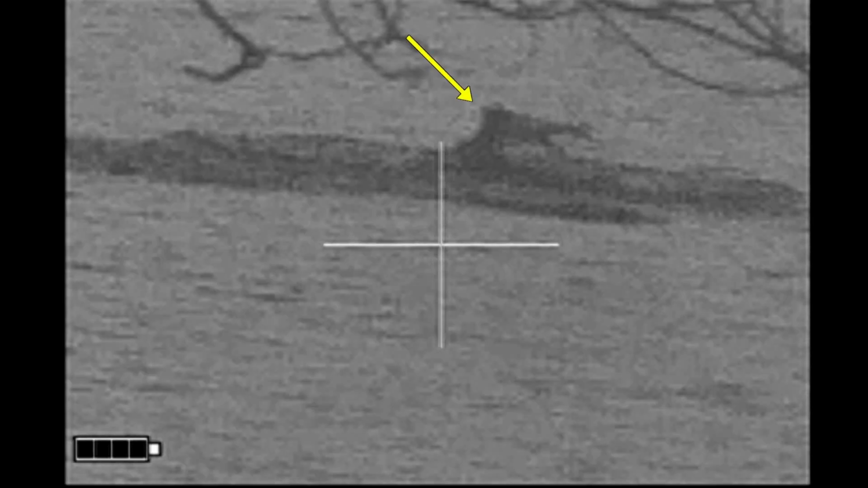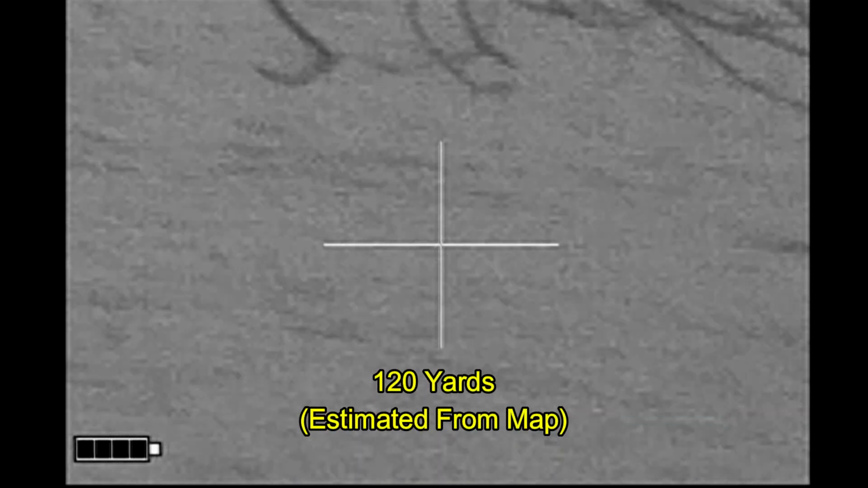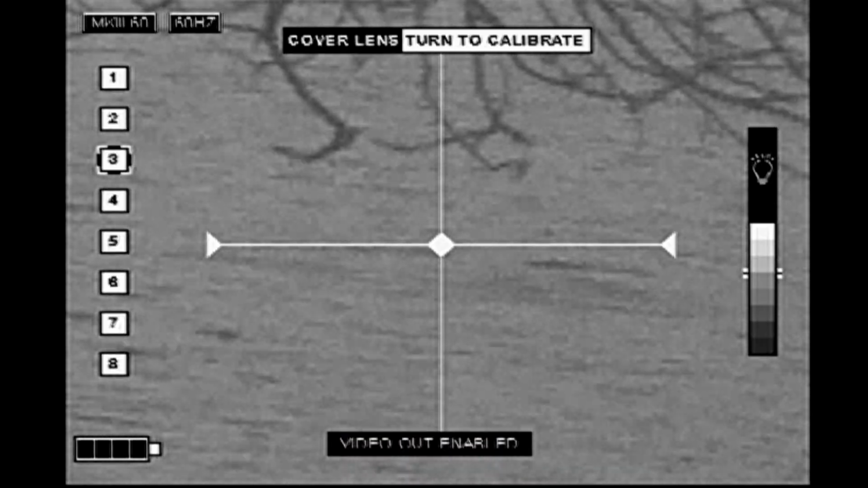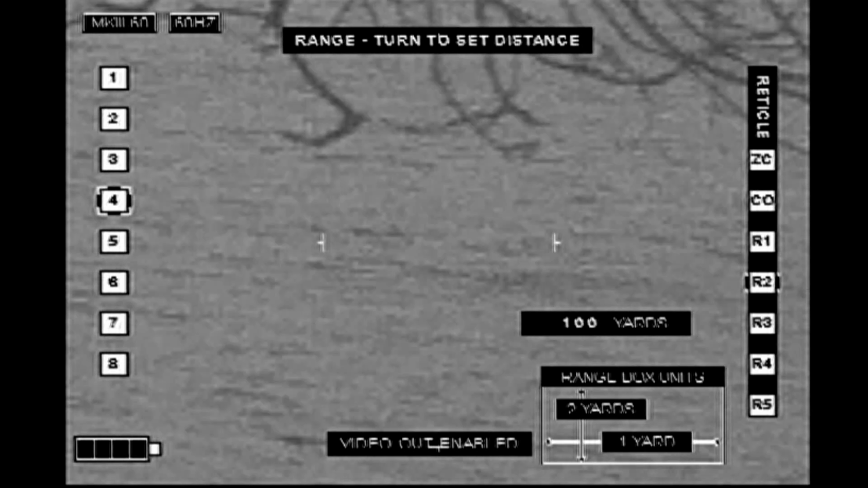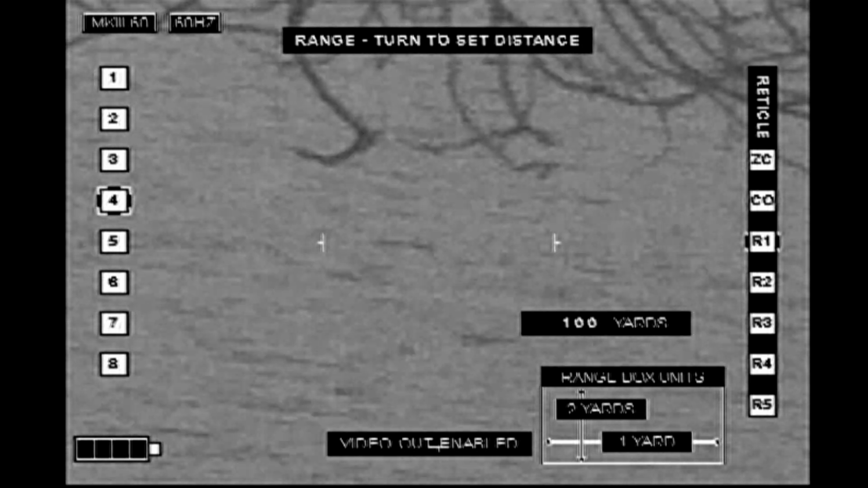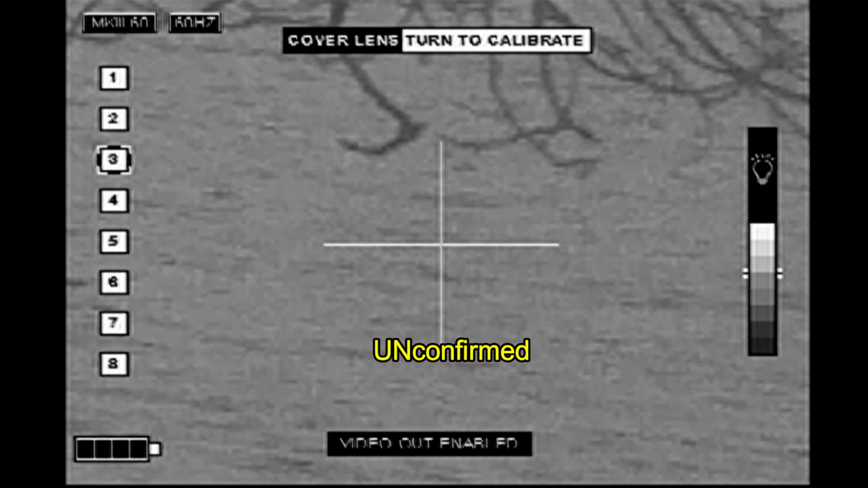Well, that looked like a good shot to me. We've got the telltale sign of a beaver tail splash, indicating that the beaver was not dead immediately. There's no sign of a body having floated up. No curly shuffle kicking. And so this one is unconfirmed.